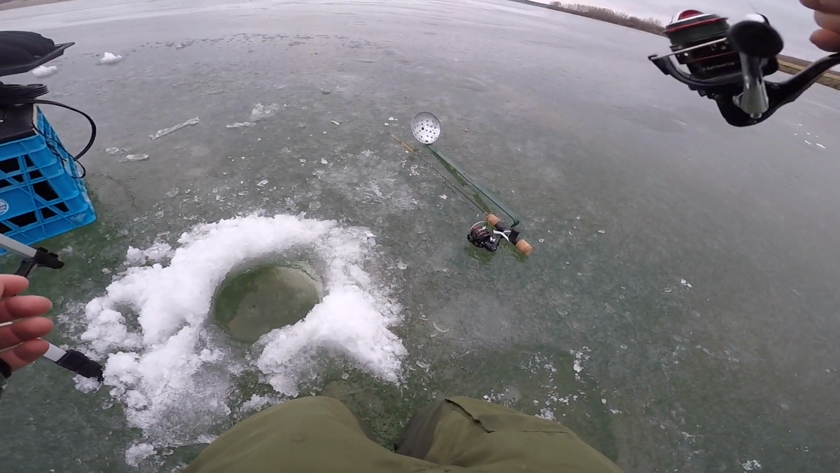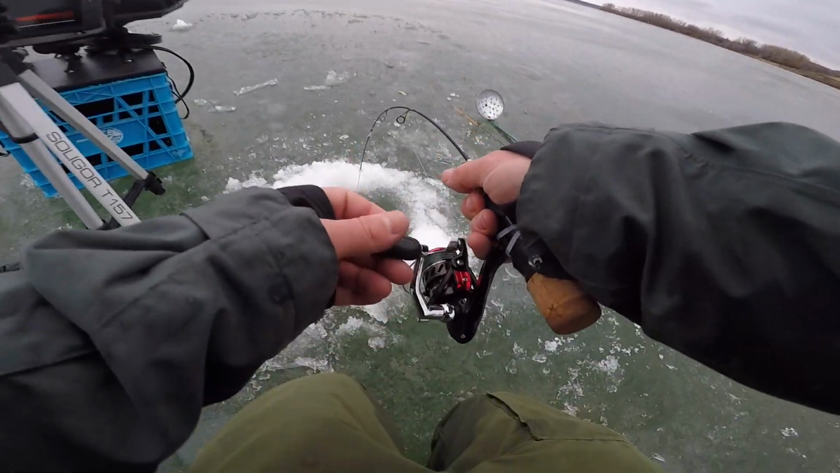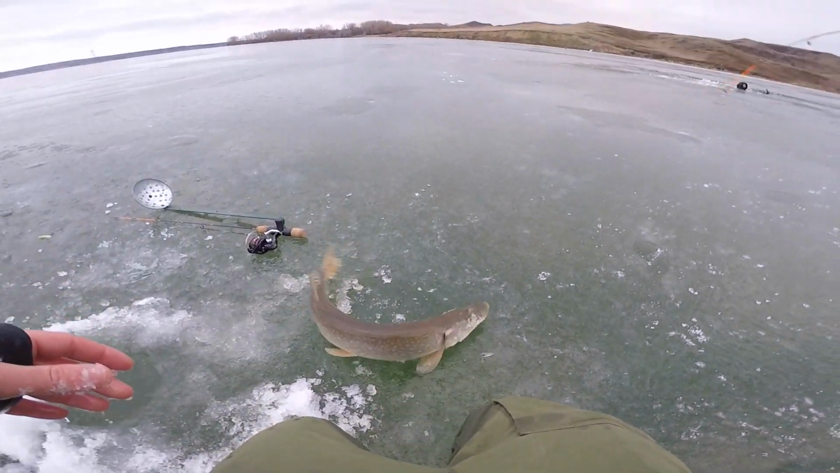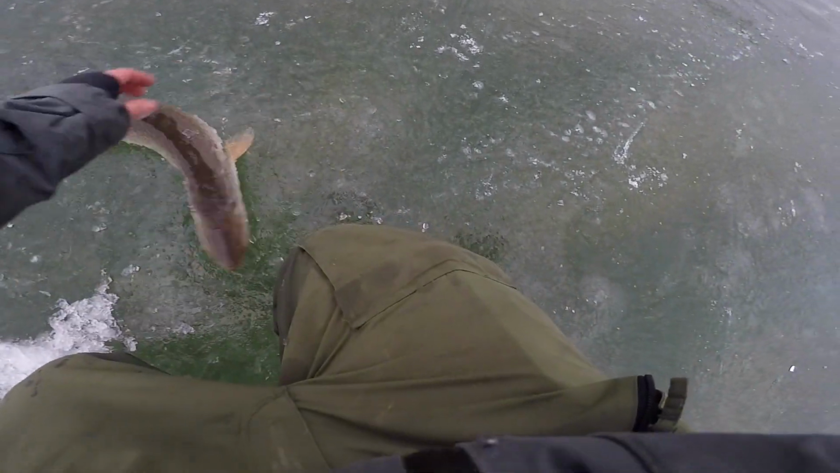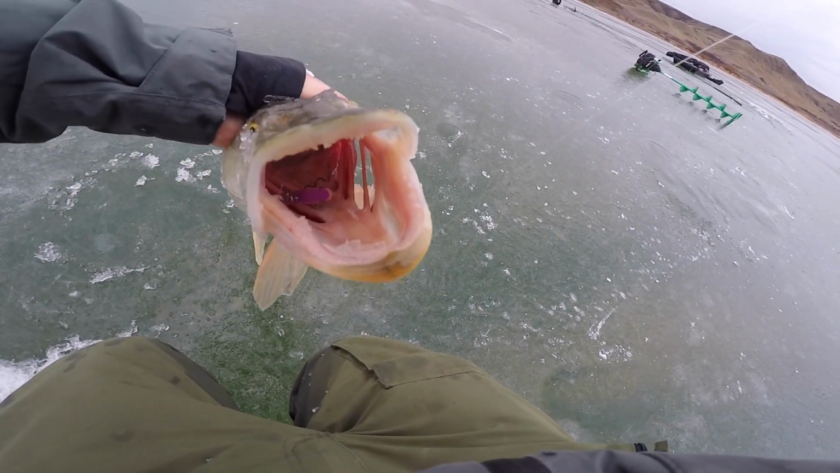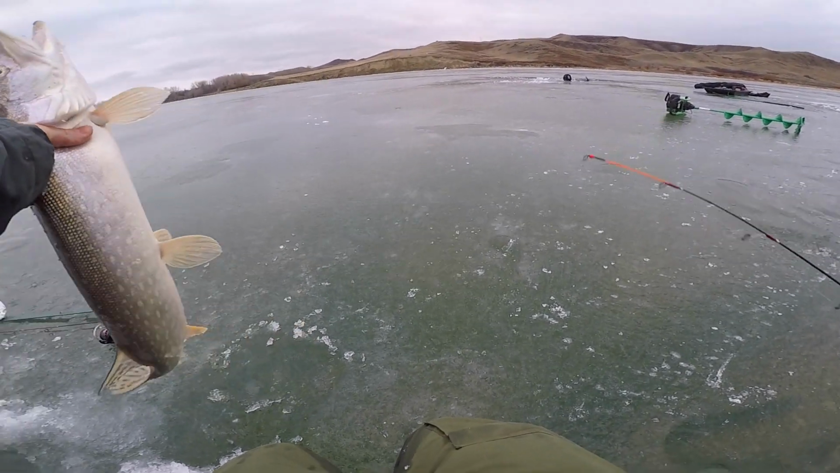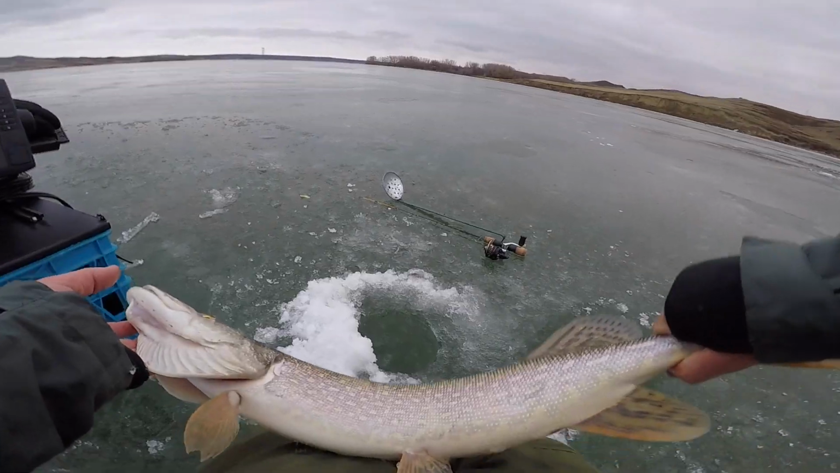Wow, he absolutely choked this. Come here. Come here, you little hammer handle. He's not a bad one. He's not a horrible one. He's not a horrible pike at all. Get out. Nice. And I got him. Okay, and as you can tell, my hook is way down in there. So I'm gonna go get some pliers really quick, get them unhooked, and I'll see you guys for the release.